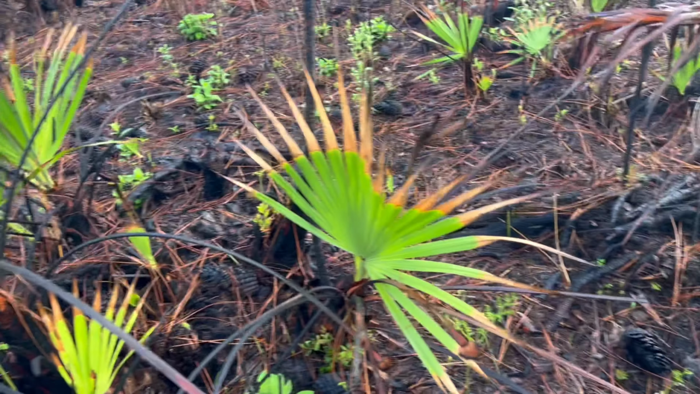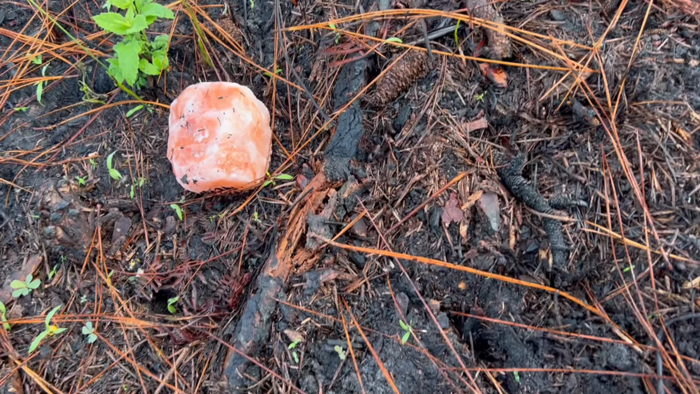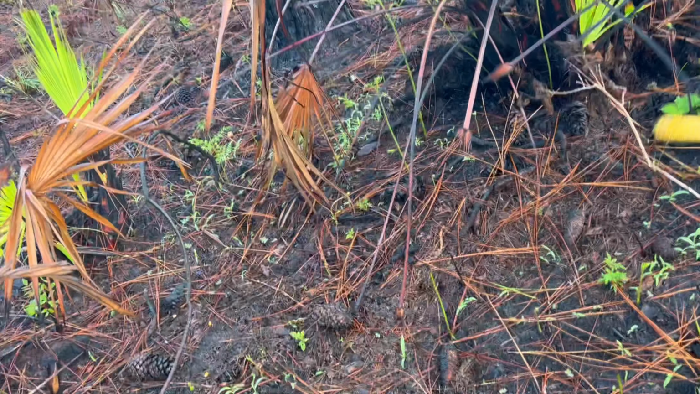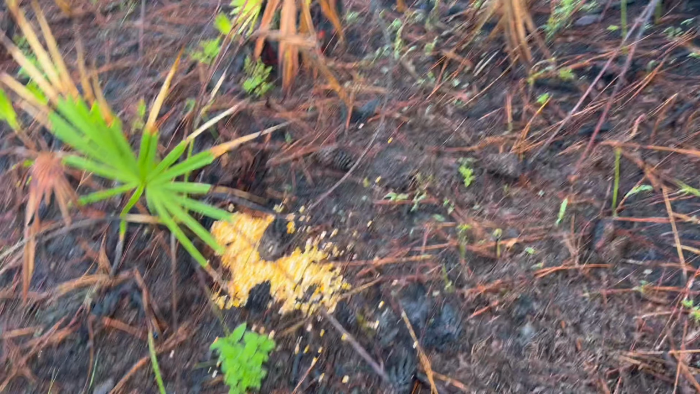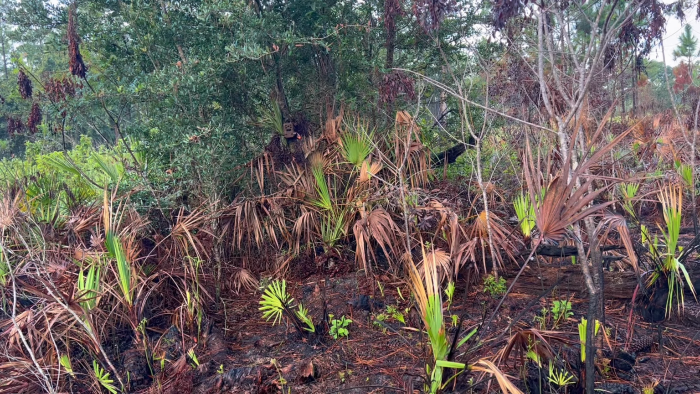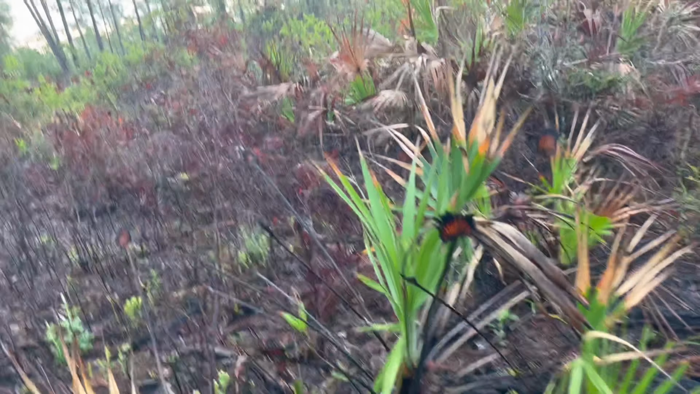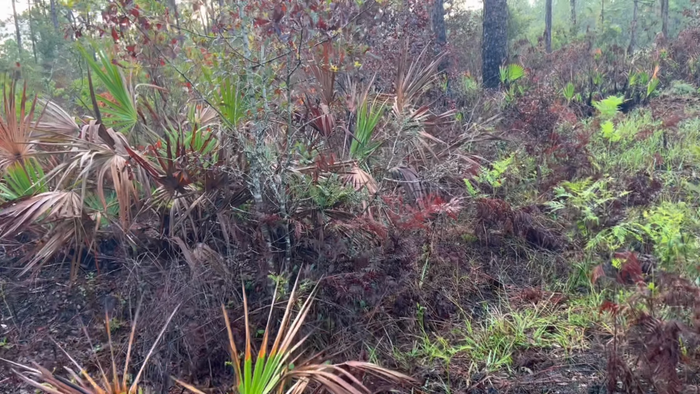So I think this location is going to be pretty good. It's right on the edge of the swamp, and they like to hit the higher ground for easier going between terrain. So let's head back to the car. We're finished up for today.